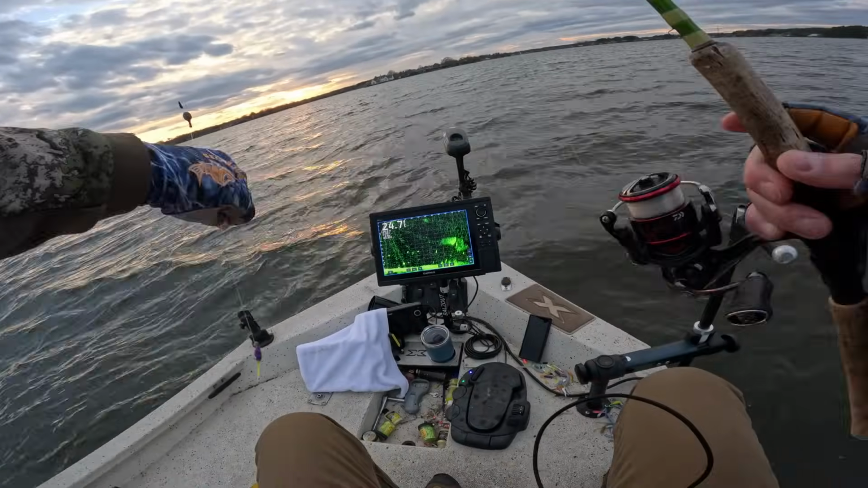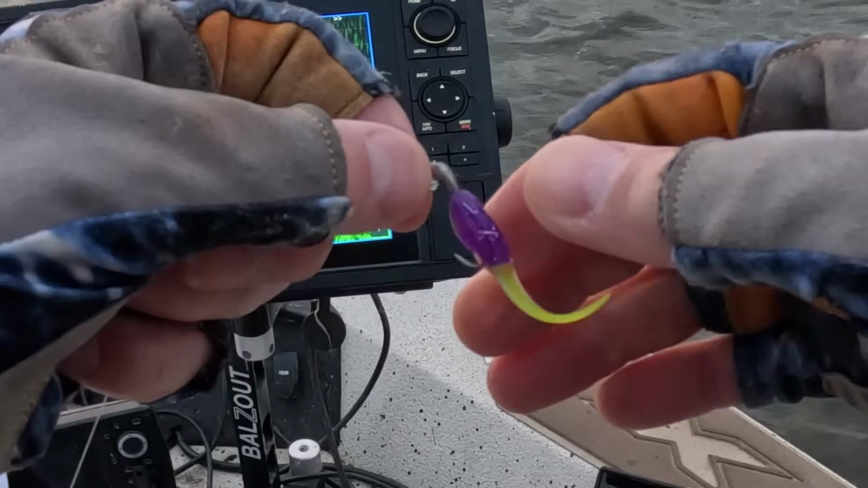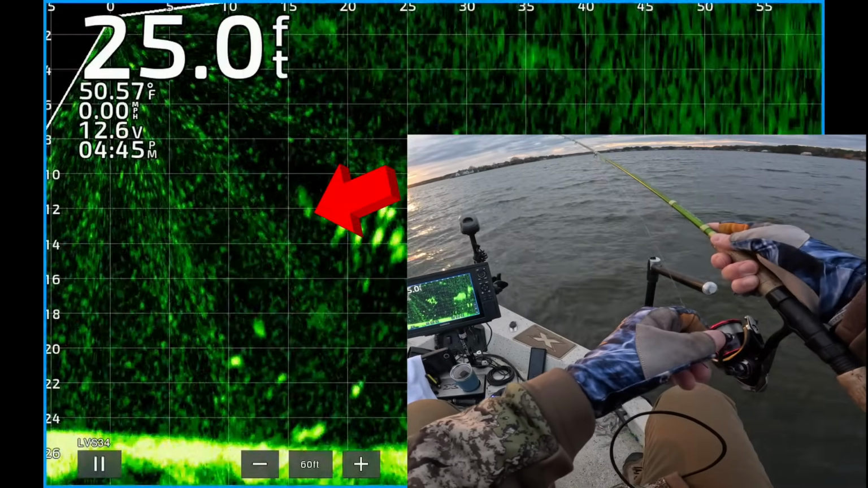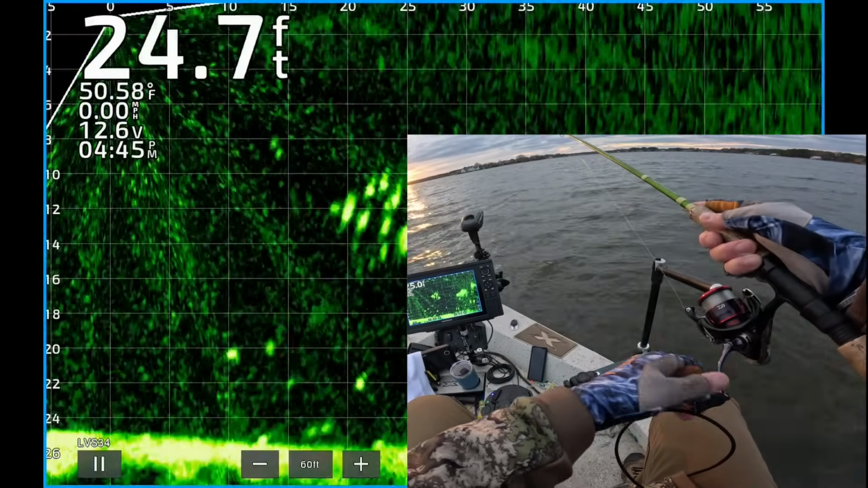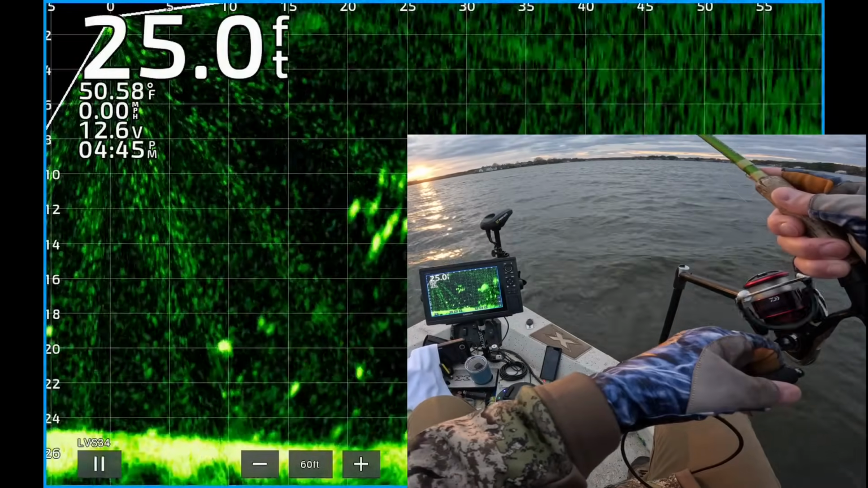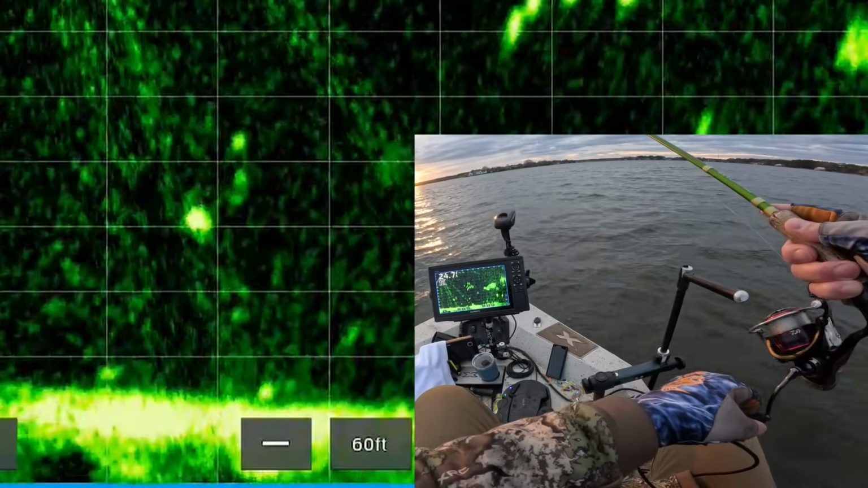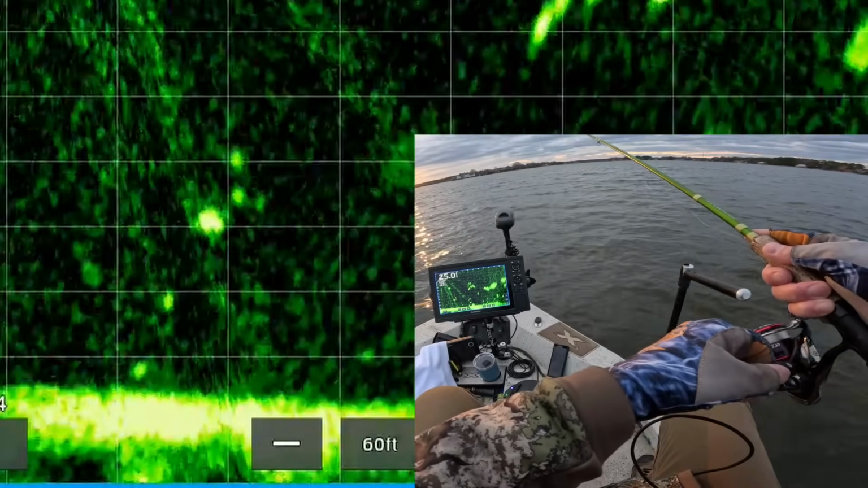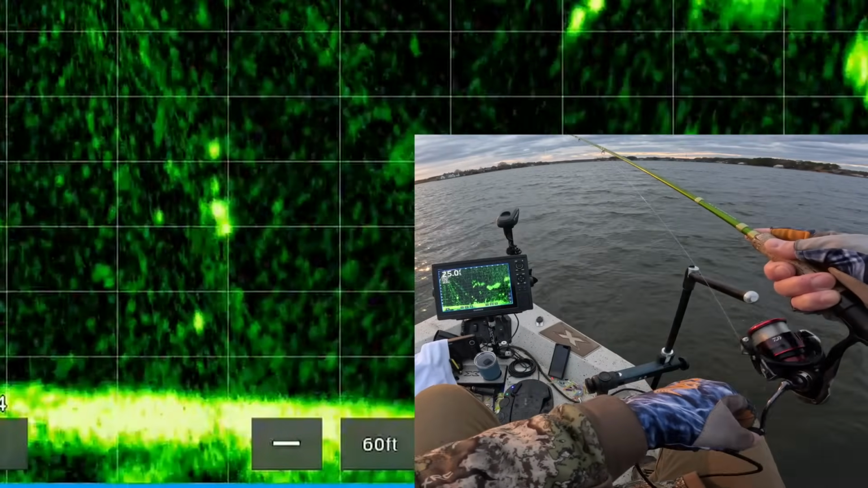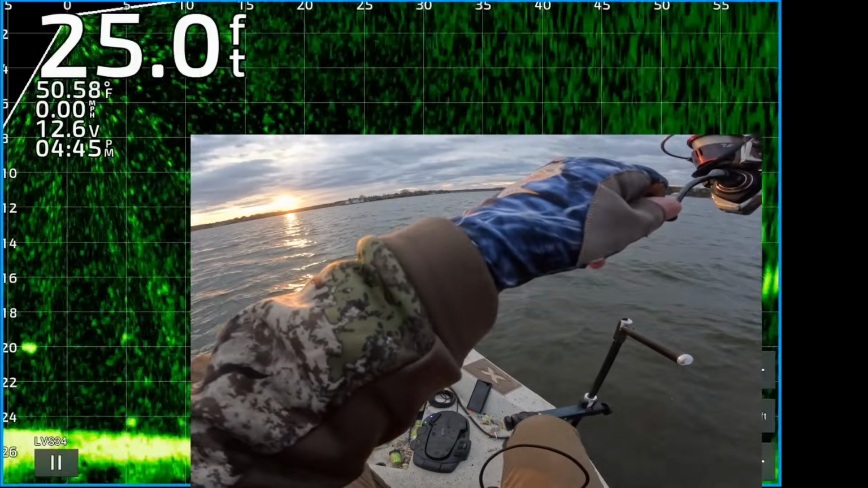Oh my goodness. There's one. Last fish of the day.